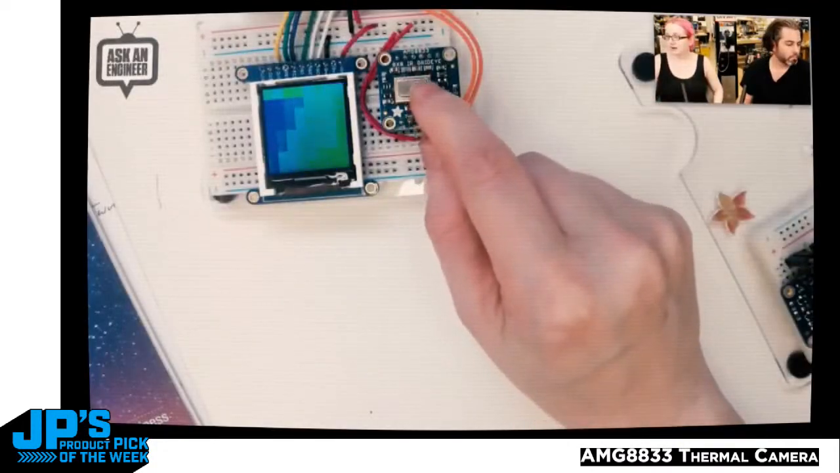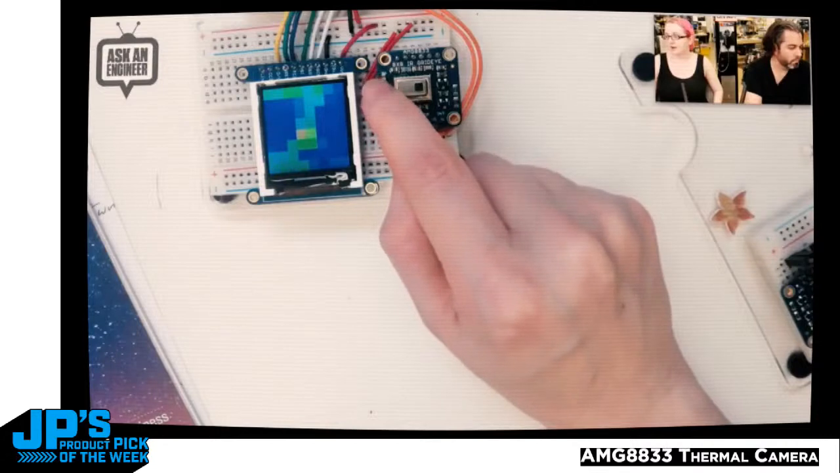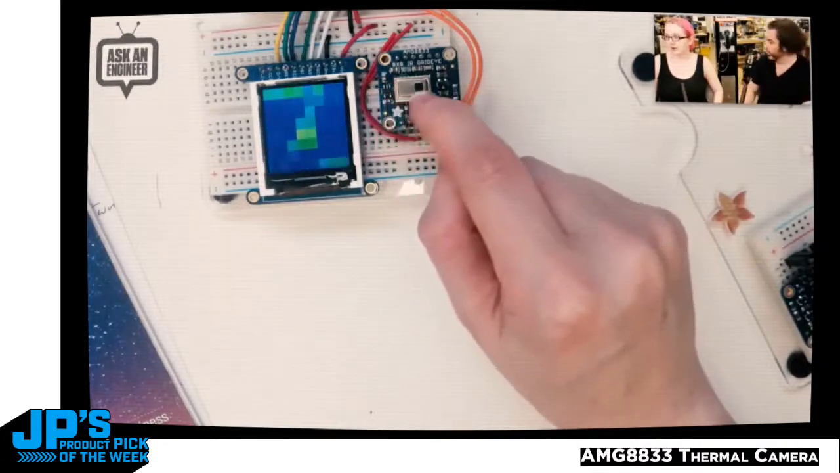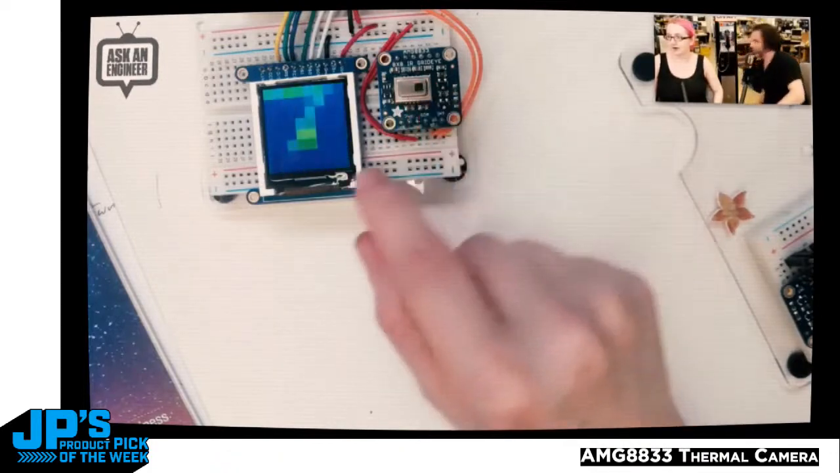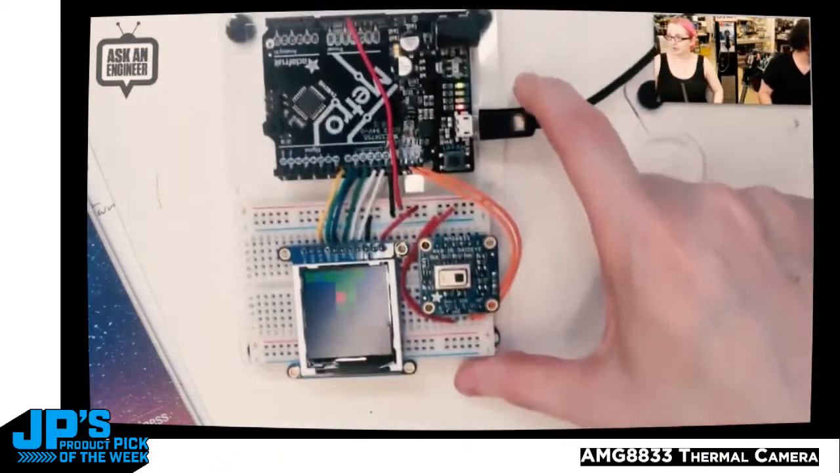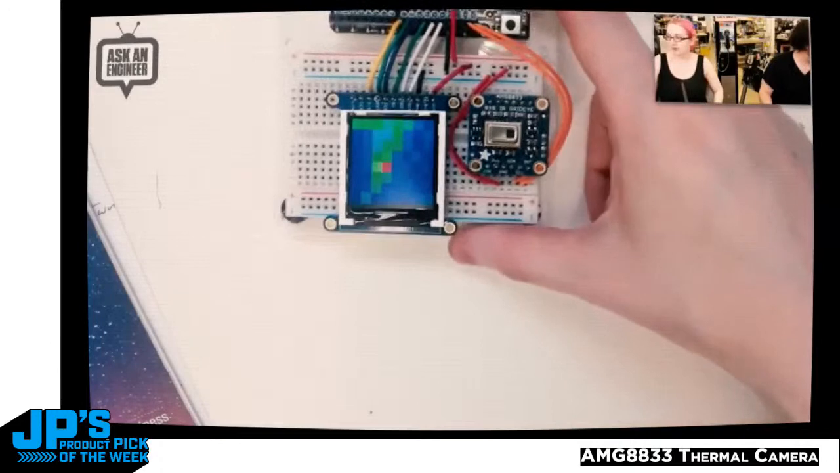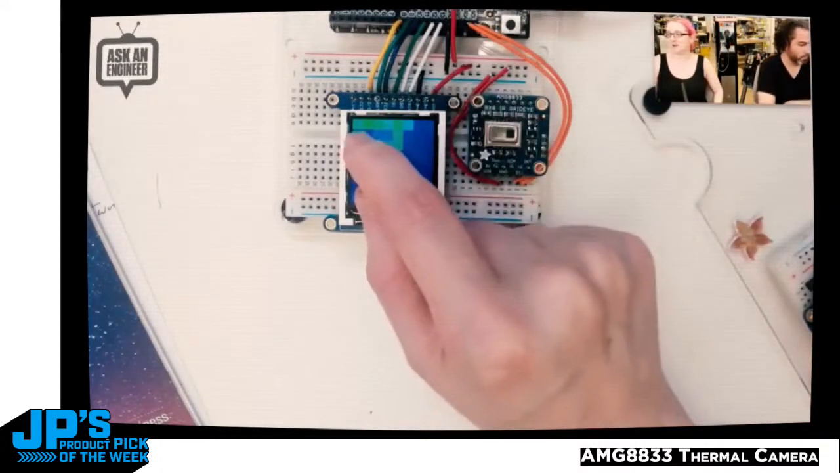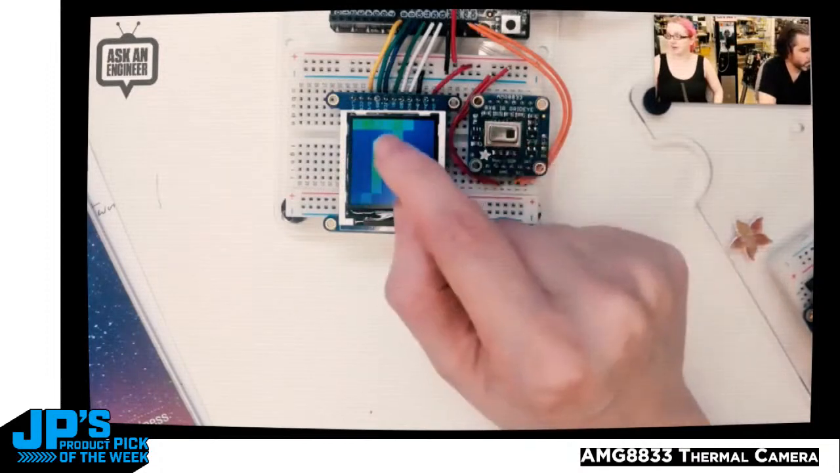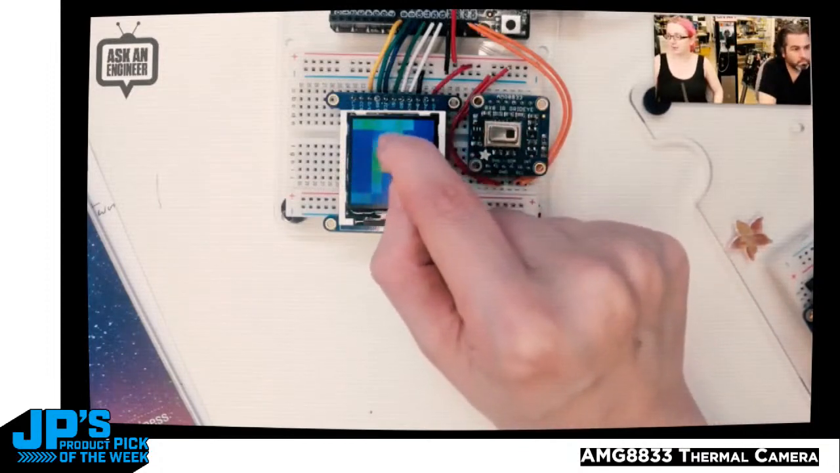So this is the sensor, and you can see this is the little lens. We have level shifting and power regulation. The lens is right in the middle. It looks like it's offset, but that's because we wanted to put the lens in the very center. And here I have it just connected up to my Metro, which is Arduino compatible. I hooked up a 1.44 inch 128 by 128 pixel display, and I just have each of the sensor outputs connected, basically outputs to a block.